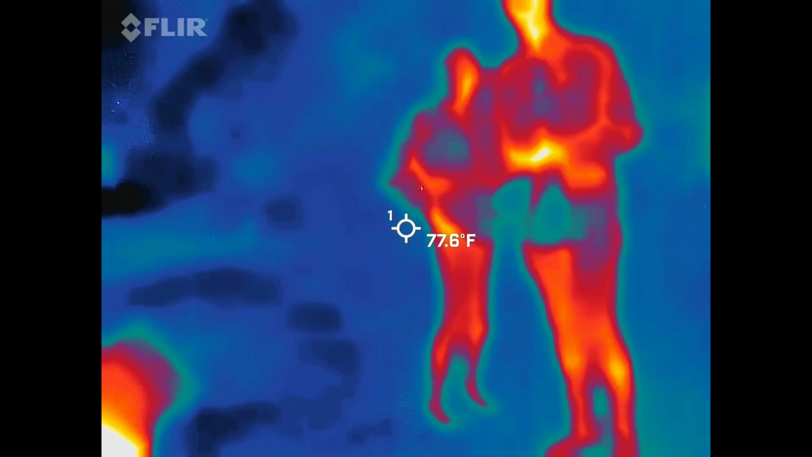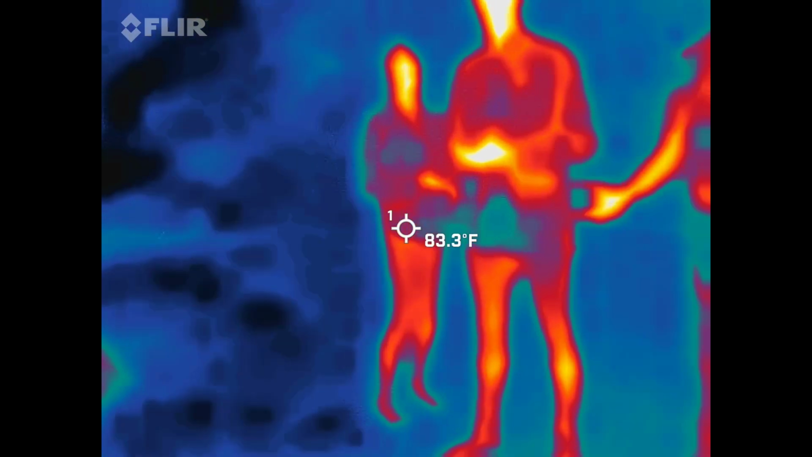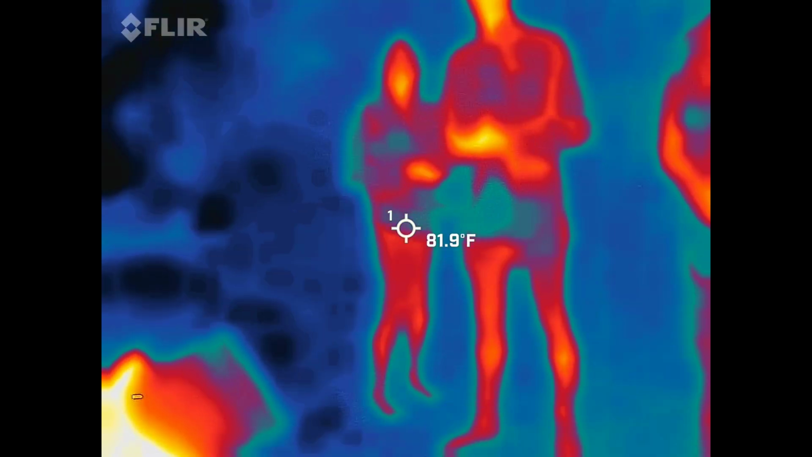And every ghost tour that comes down here tells their guests, listen for the whistles and see what you can capture. We have 3 cameras running right now, plus my voice recorder. If we're going to capture a disembodied whistle, it's going to show up on one of those 4 devices.